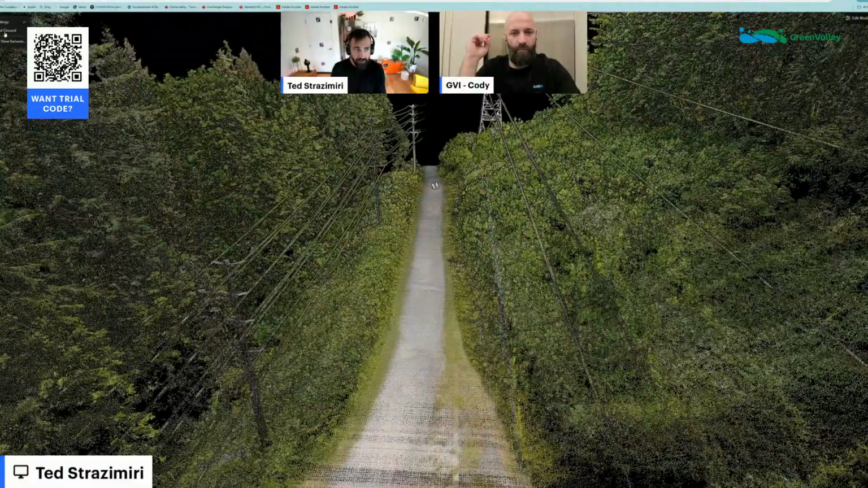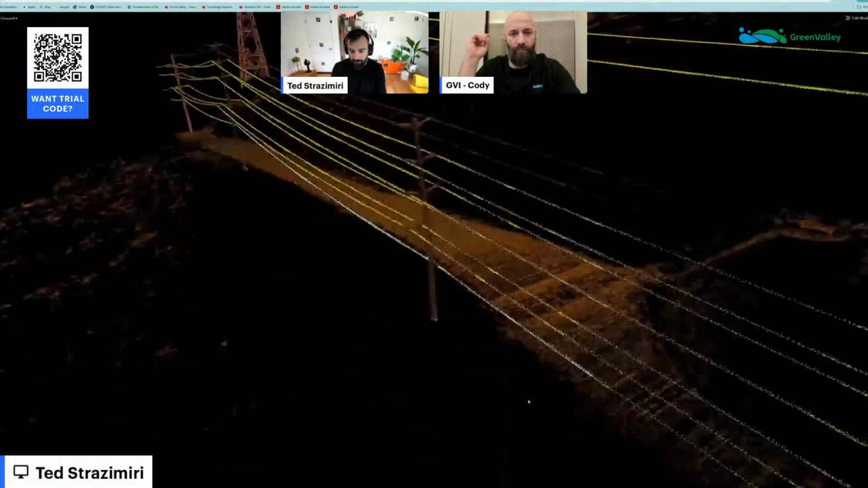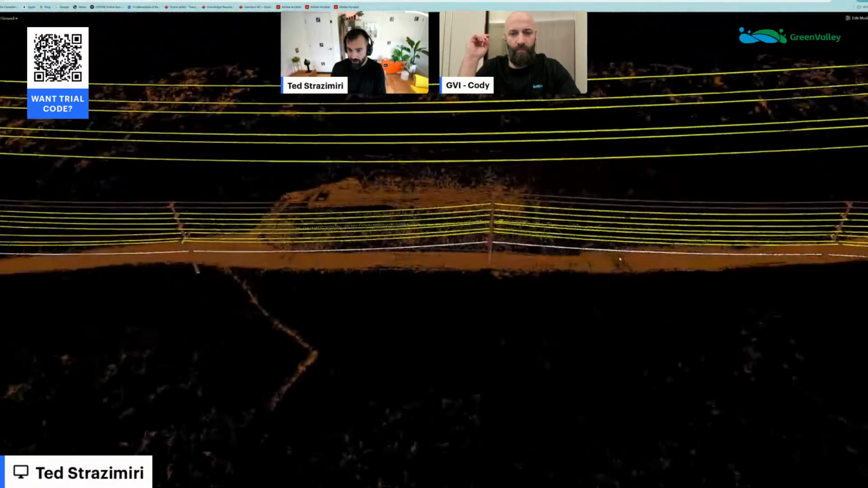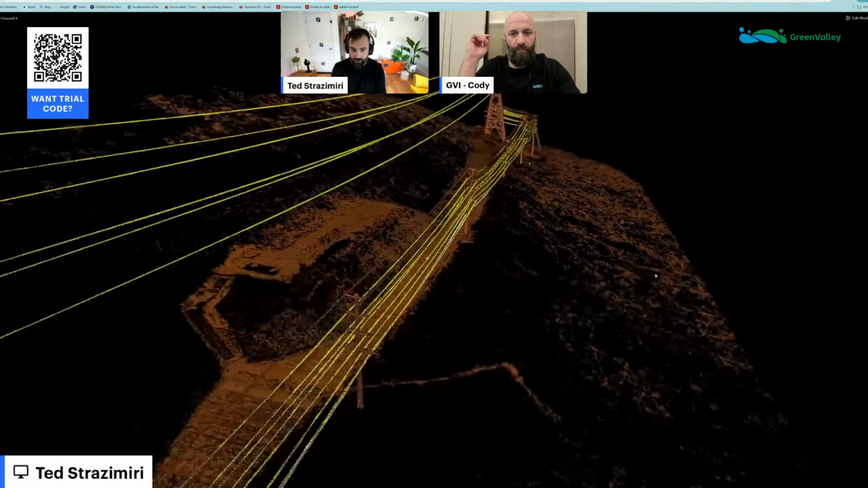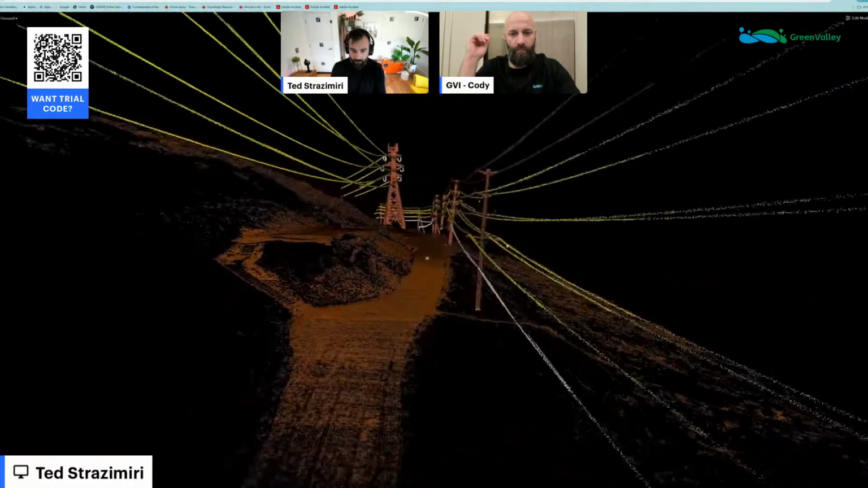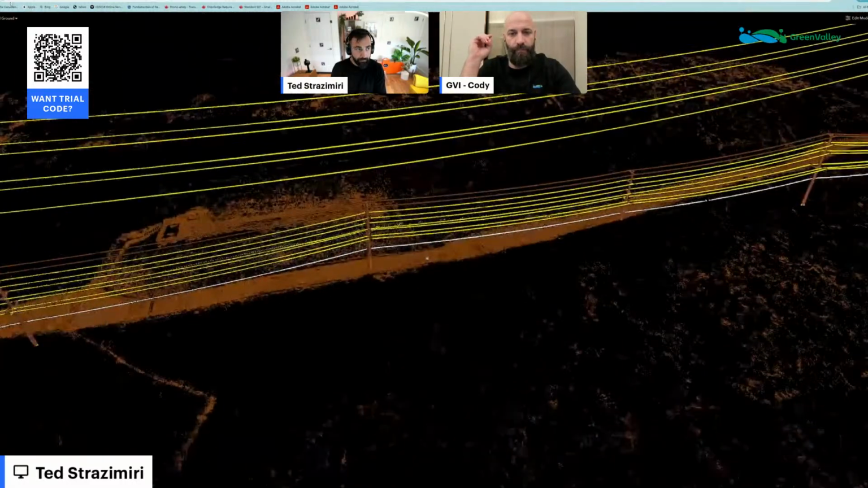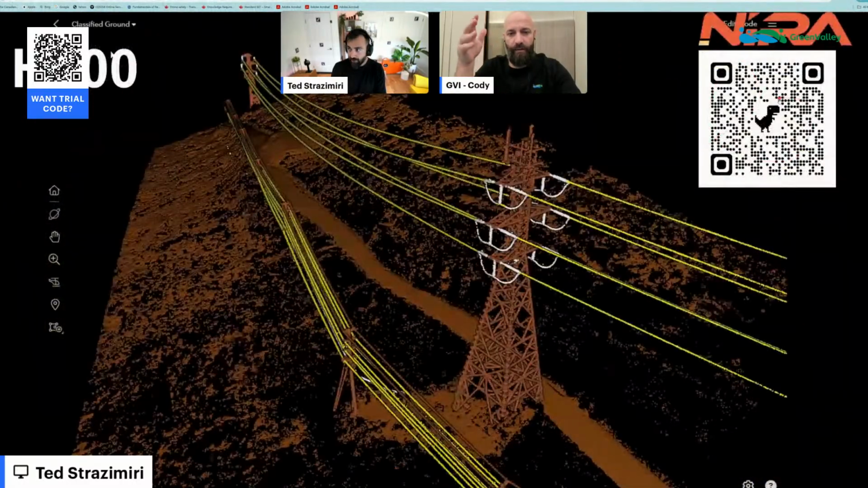It should say base settings, but if you click on it and then click on classified ground, I've set up a variant of this data set that has filtered out the low vegetation and high vegetation classifications, and you can see the ground classified points in brown there, highlighted. So that's the link there.